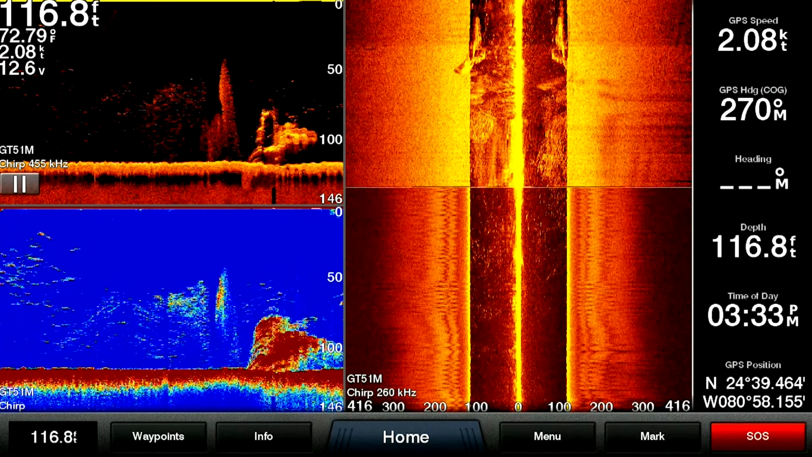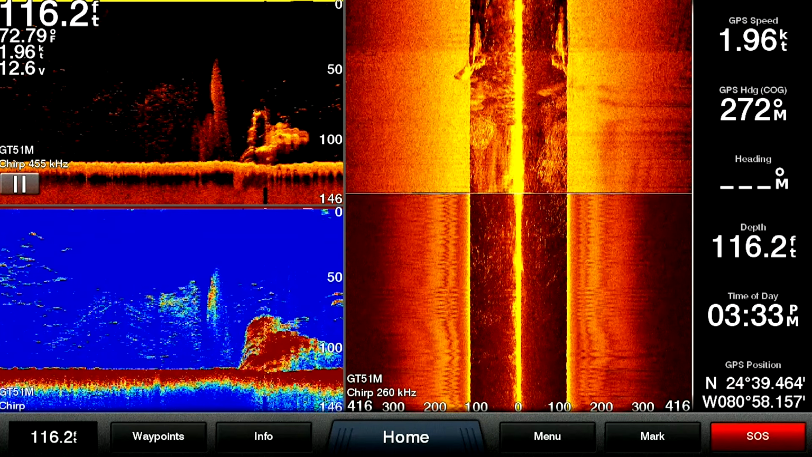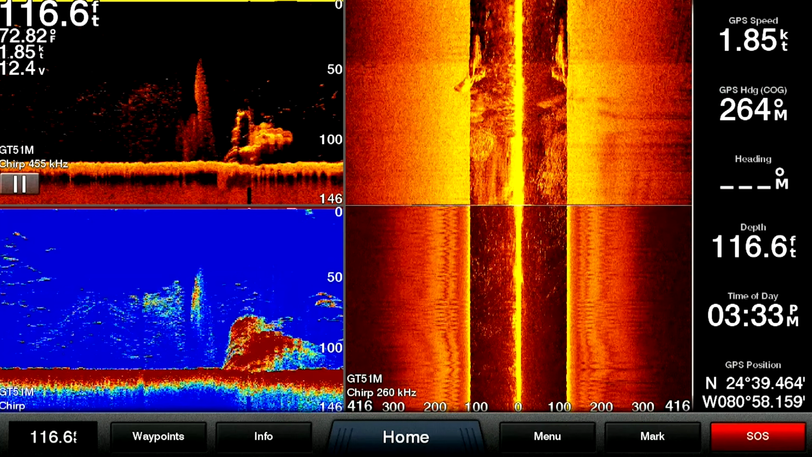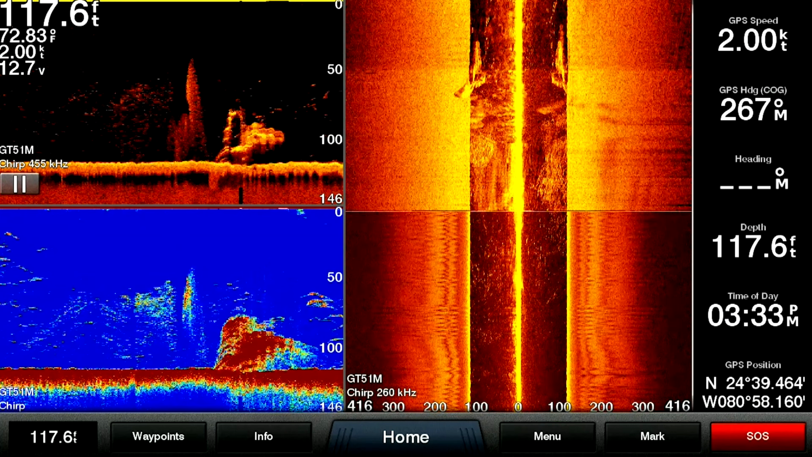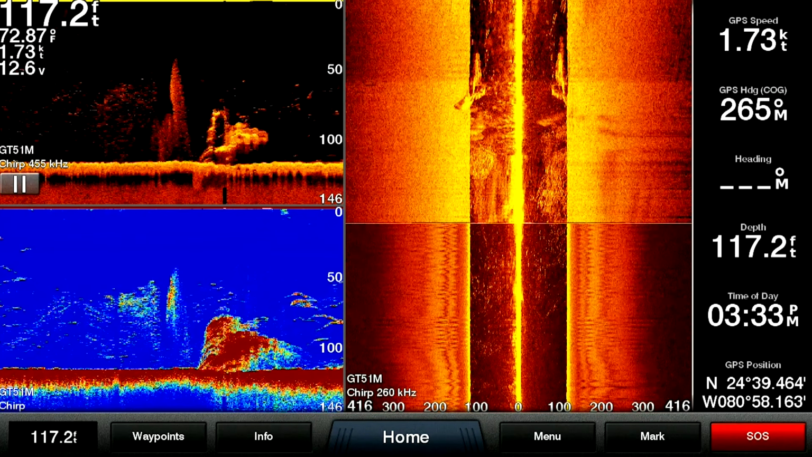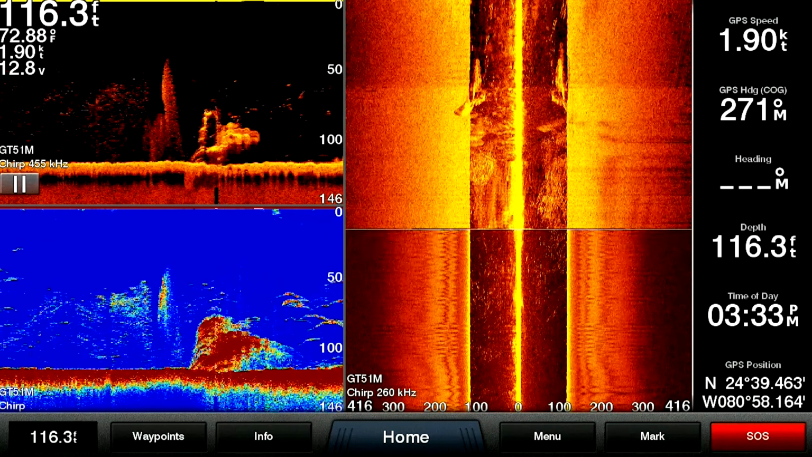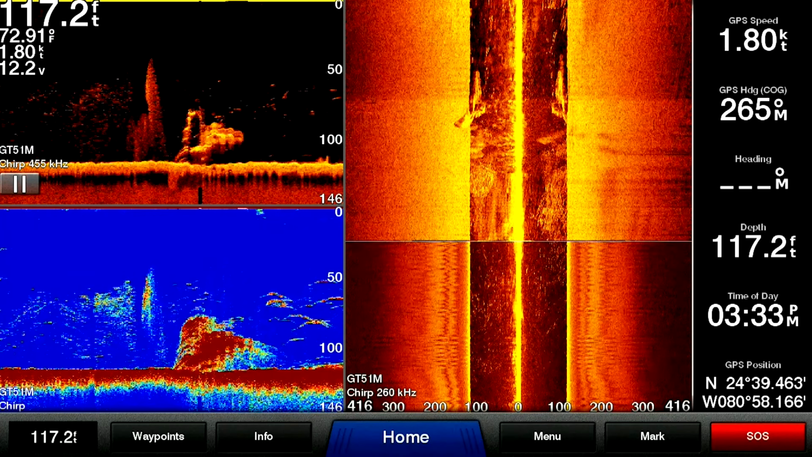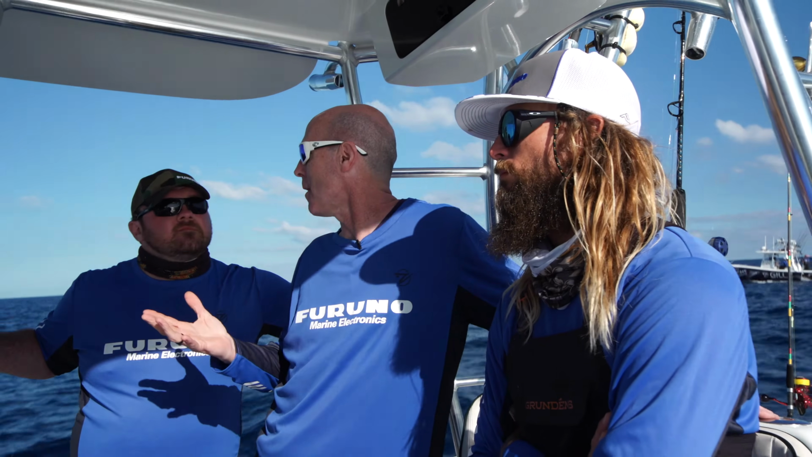So right now we have 3 different frequencies going on the screen. In the upper left-hand corner, we have the down sounder at 455 kilohertz. In the lower left-hand corner, we have medium chirp. And on the right-hand side of the screen, we have side scan at 260 kilohertz. So that's 3 different frequencies we're looking at, and we're finding some pretty neat differences between them. I'd say they all have their pluses and minuses.